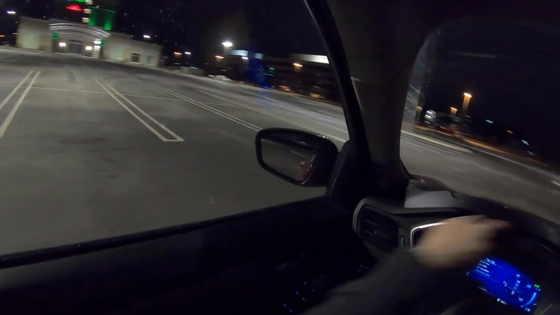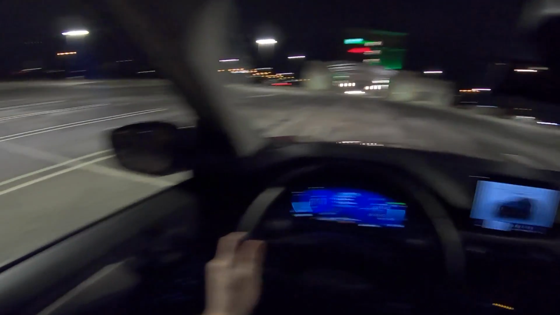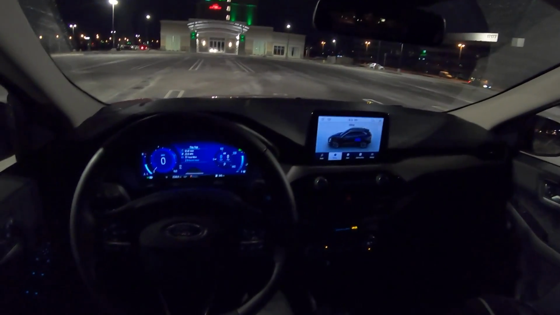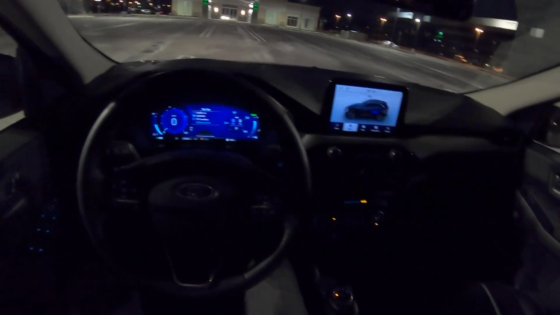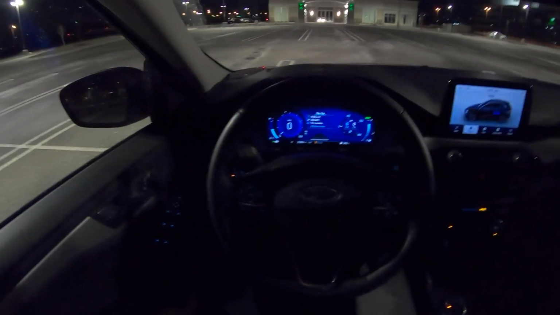If you need just a solid daily driver that's fuel efficient and really, really usable, and you can pick one up for a decent price, it's probably a pretty good option, pretty good way to go. That kind of sums up my thoughts on this Escape Hybrid.